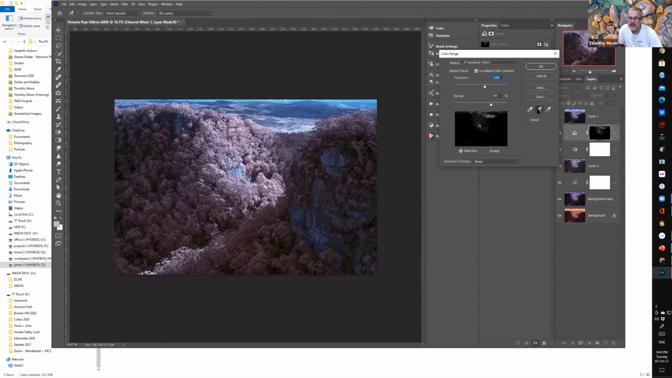So then click the plus one, and if I come around here, we'll reduce the range a bit. I can reduce my fuzziness a bit. You can see where I'm now getting a selection which is roughly where the blue of the hills are.